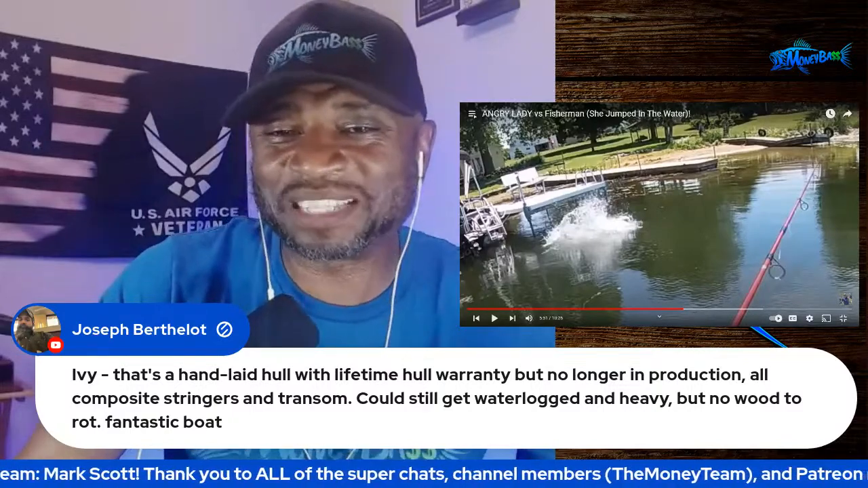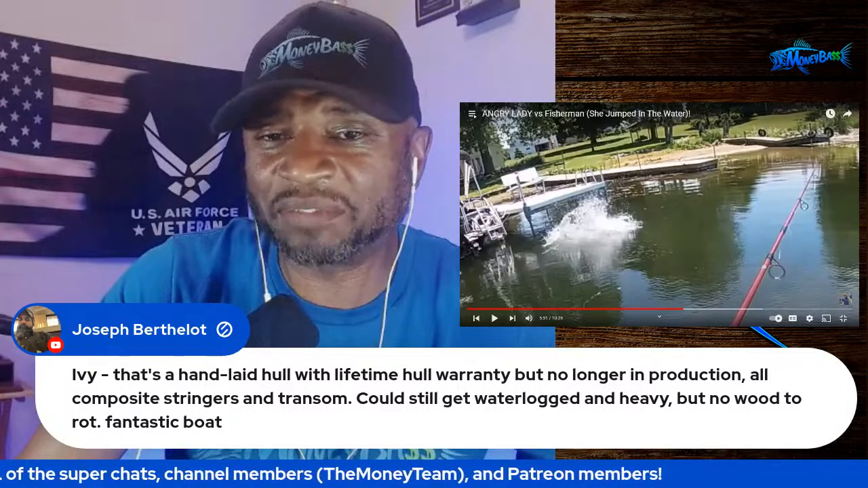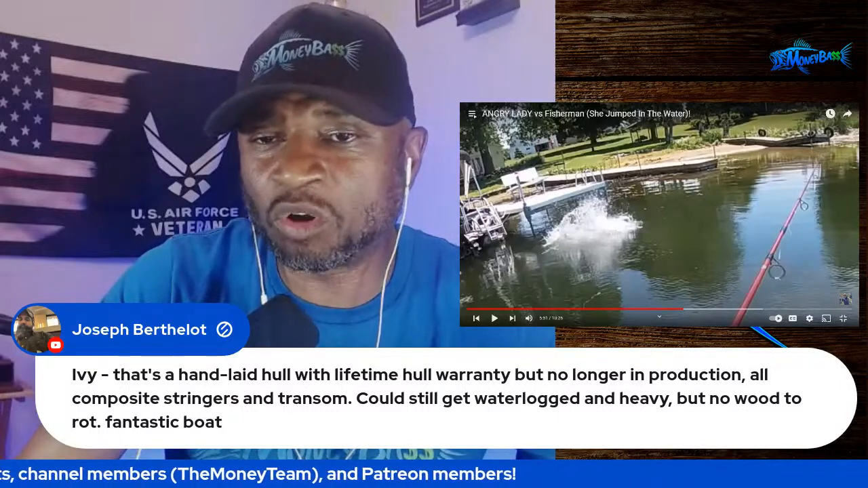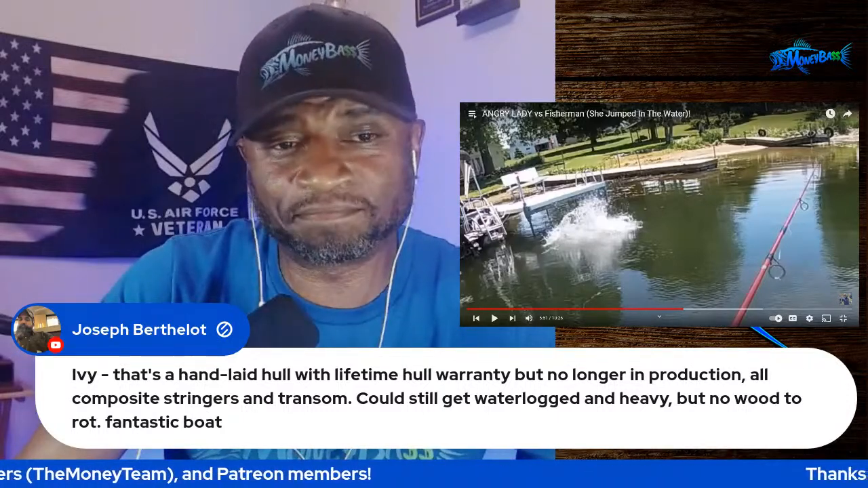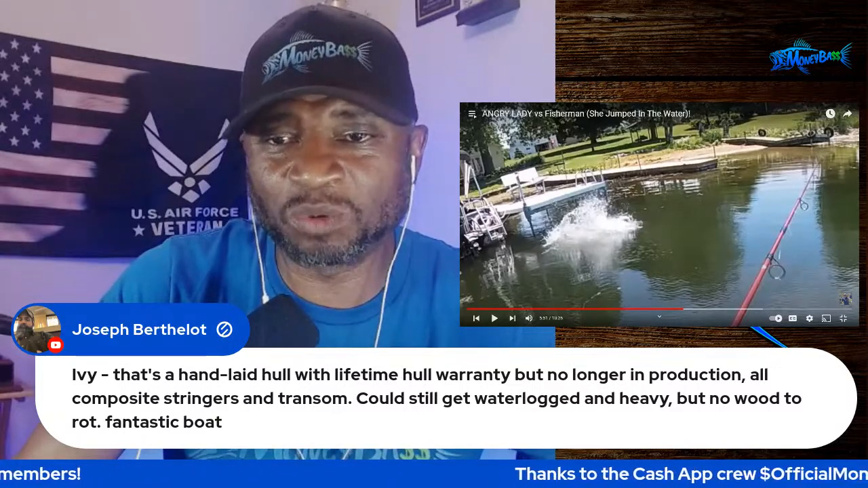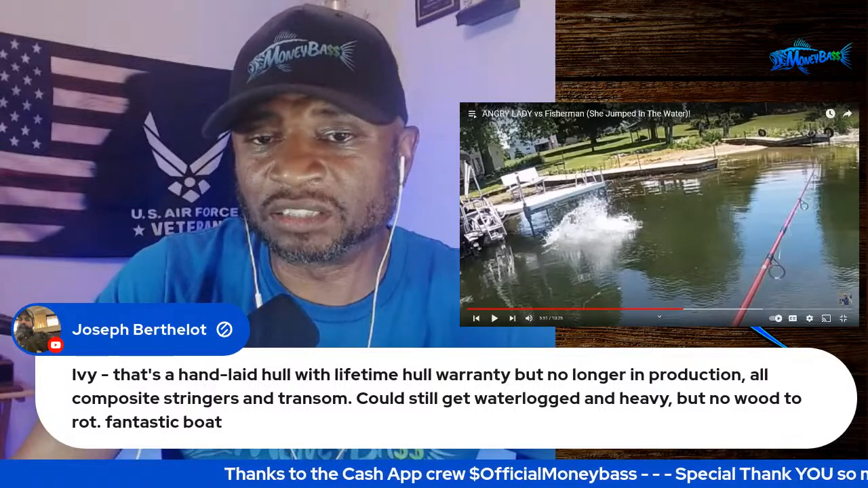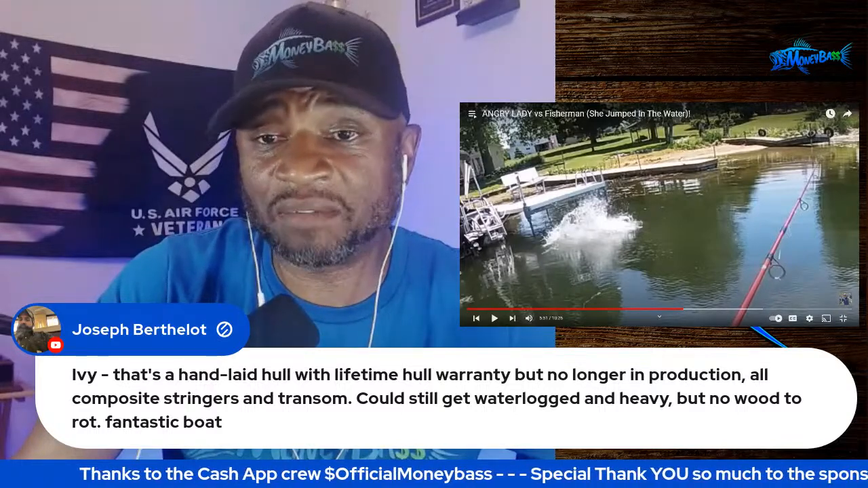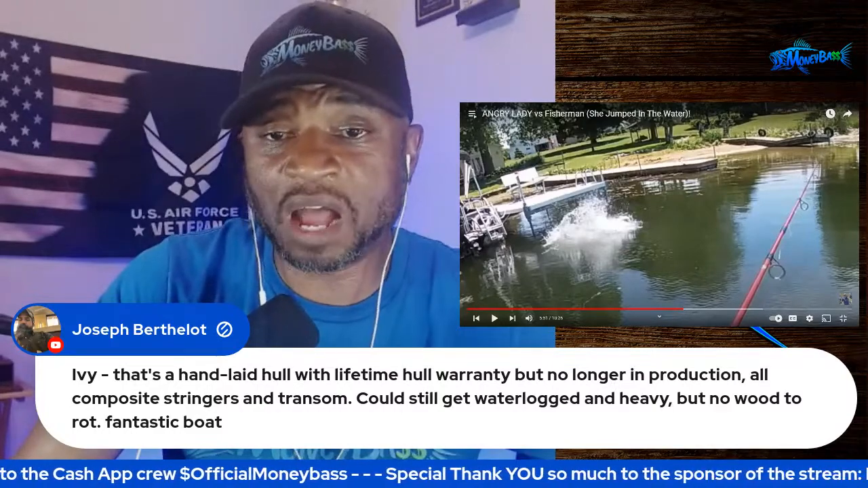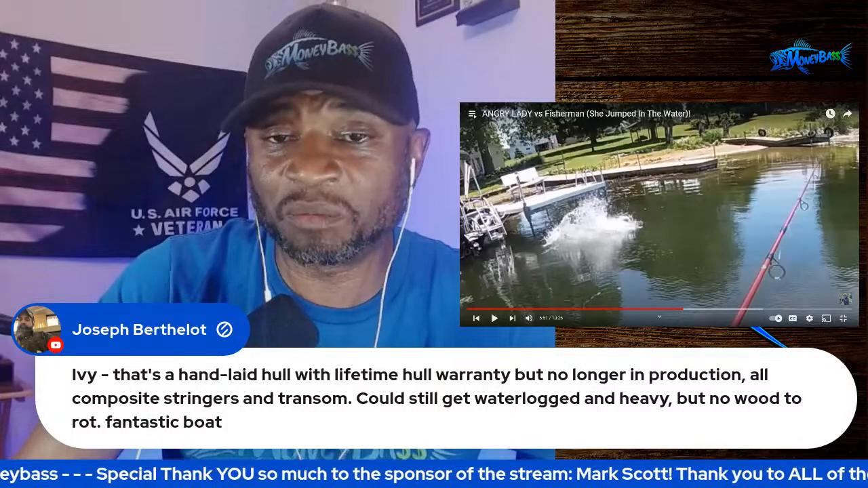All right, so Joseph says, Ivy, that's a hand-laid hull with lifetime hull warranty, but no longer in production. So how does that work, with lifetime hull warranty but no longer in production? All composite stringers and transom could still get waterlogged and heavy, but no wood to rot. Fantastic boat. Okay, there we go. So you're getting some of that information that you wanted.